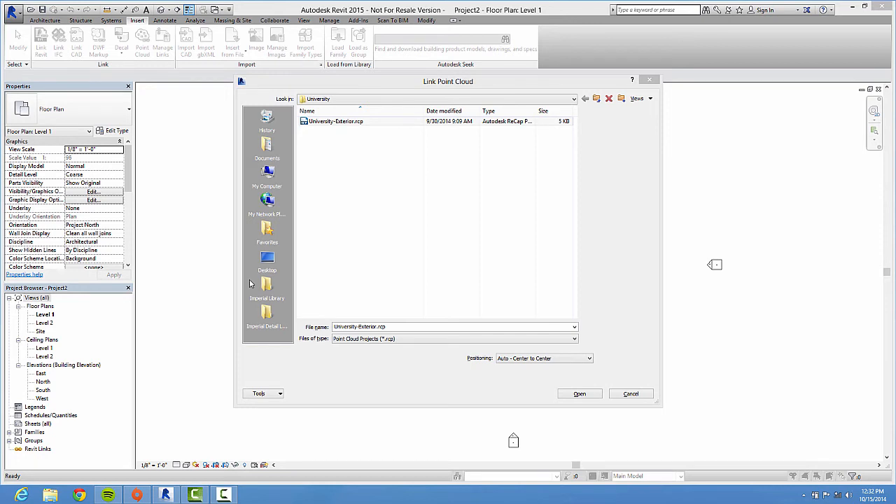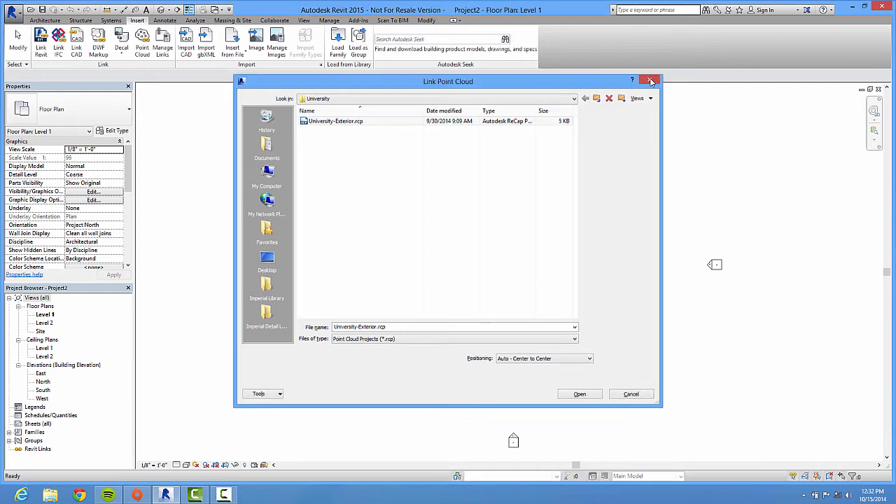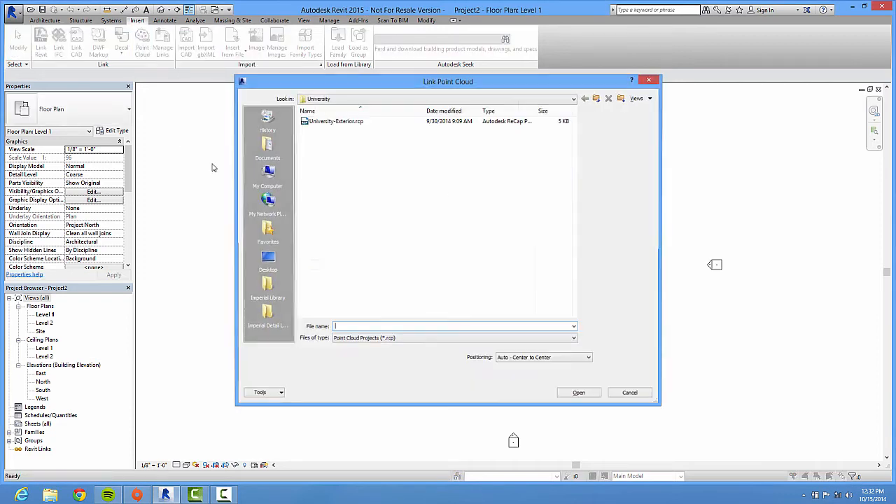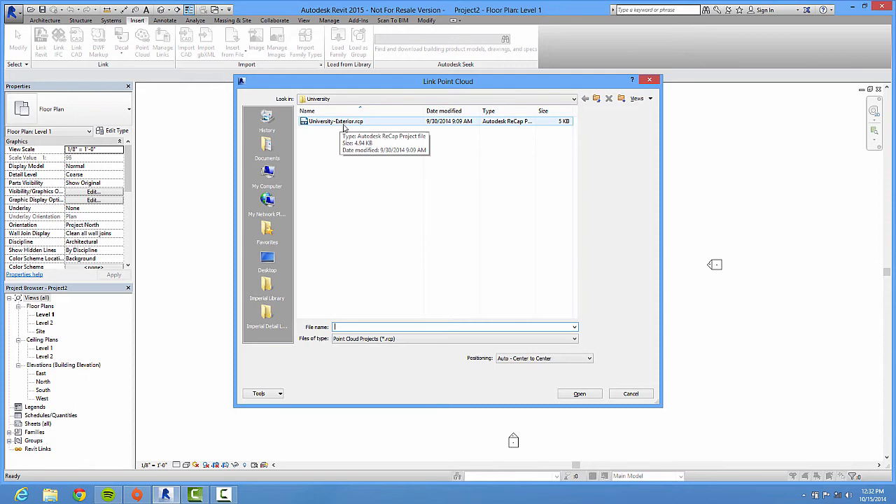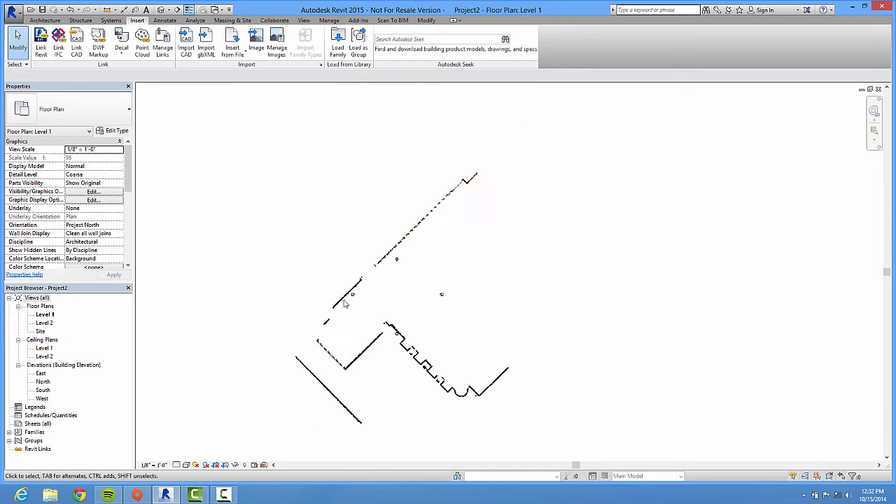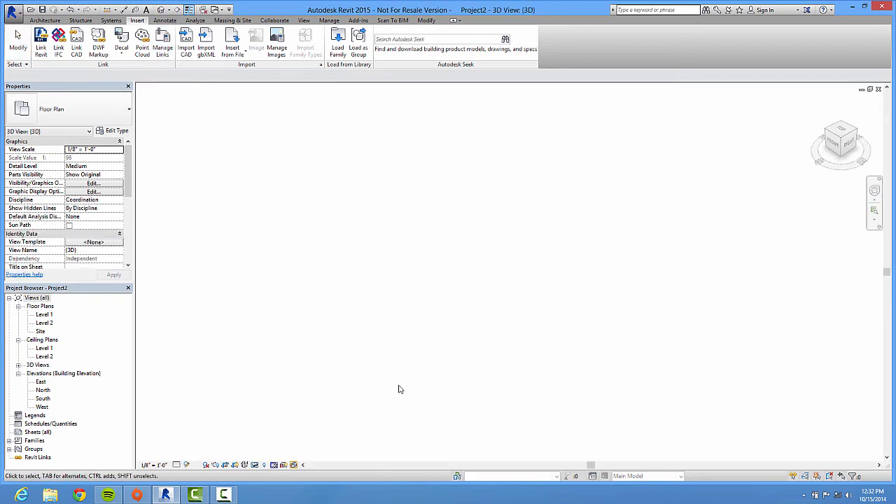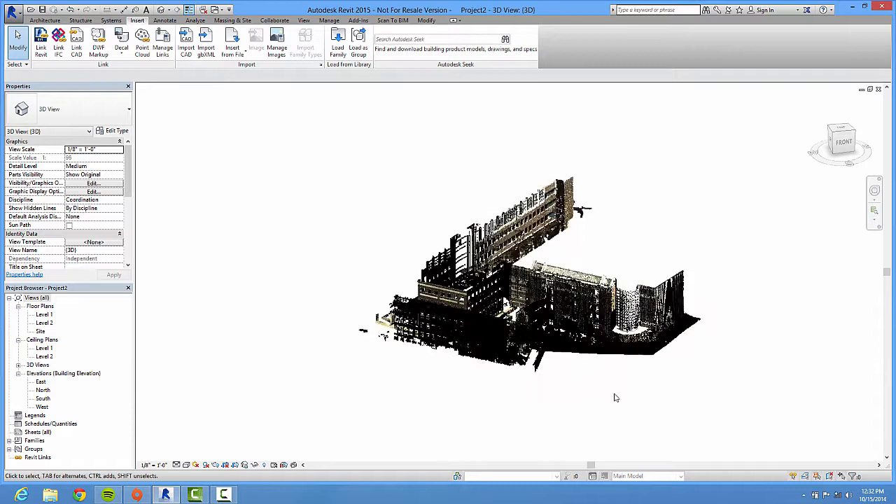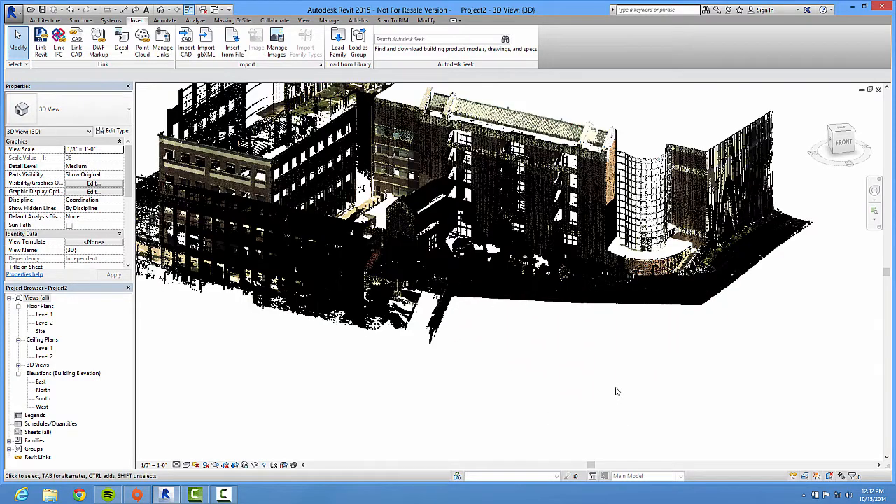Oh, that's much better. So let's back up. Let's try that one more time. Insert a point cloud. And you can see we have a RCP file. This is the file that's produced after you stitch together all the different scans. And we'll bring it in. And you can see it looks like that. And we can spin it around. And you can see our project.